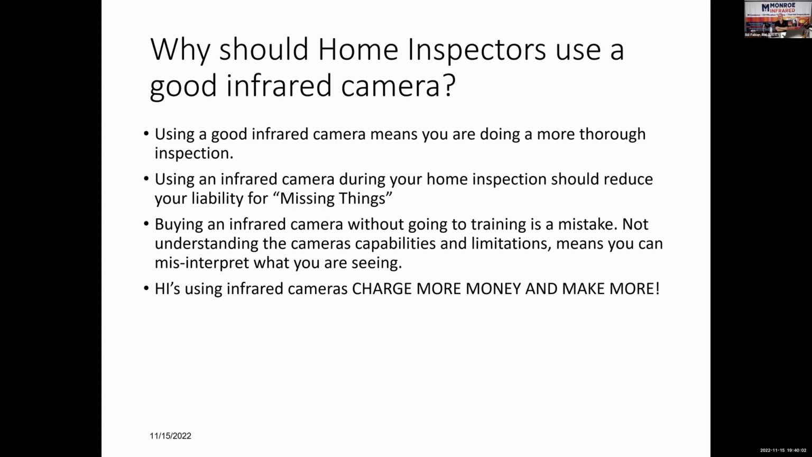But whether you do or you don't, whether you use it as an ancillary service and offer it up as an add-on, or you make the decision to use infrared on every home inspection from this day forward, I think you're worth more money. With that knowledge, you can do that.